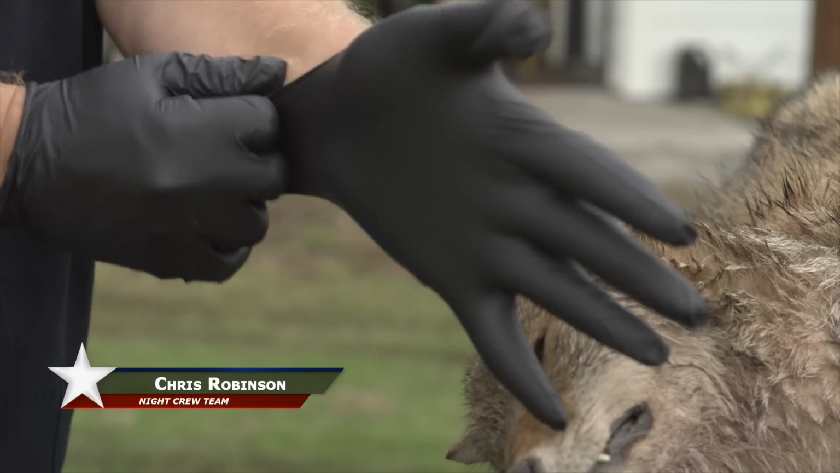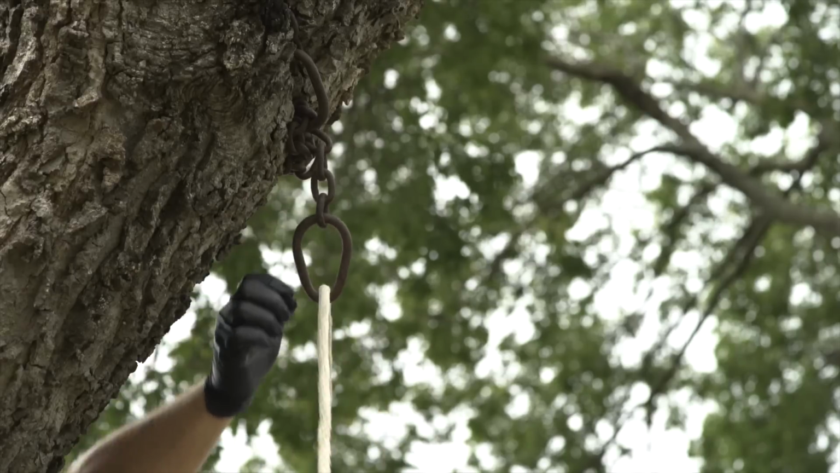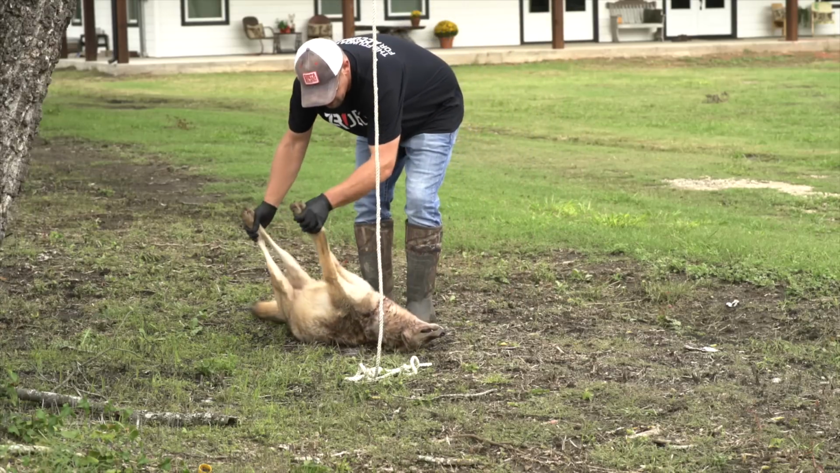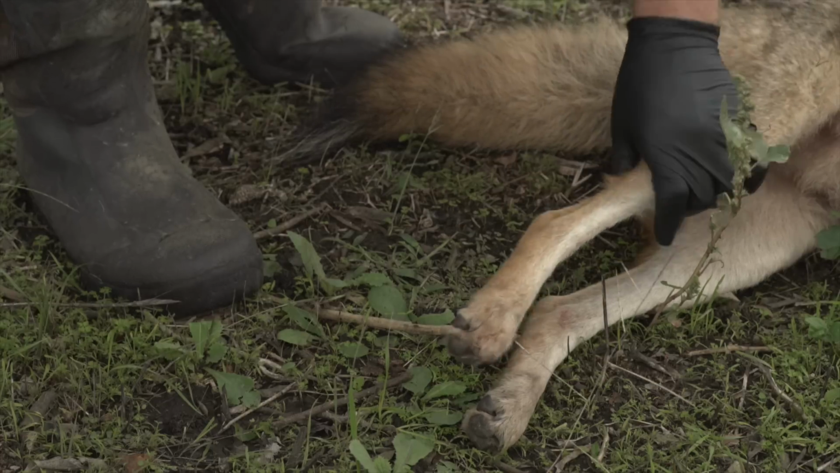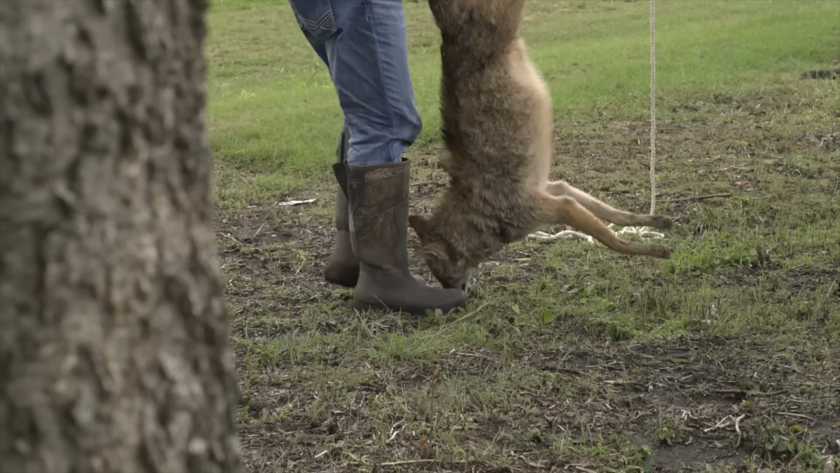A few weeks back, someone asked if we skin all our coyotes. Well, in a roundabout way, I explained here in Texas, the market for a coyote hide is hardly worth the time it takes to actually skin one. Especially when you're pretty slow at it like me. One thing's certain, you won't catch me entering one of those speed skinning competitions anytime soon. I usually just take my time and try to do it right.